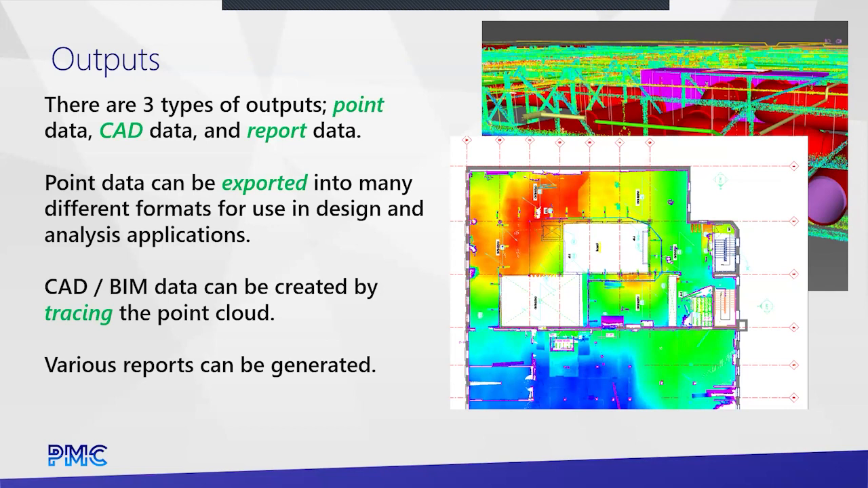Automated tools that will do construction completeness or construction accuracy reports, floor flatness reports, subsidence reports of a building sinking. There's all these other outputs that can be done. But the two big ones are going to be the virtual tour and the RCS that you're going to bring into CAD and work from there.